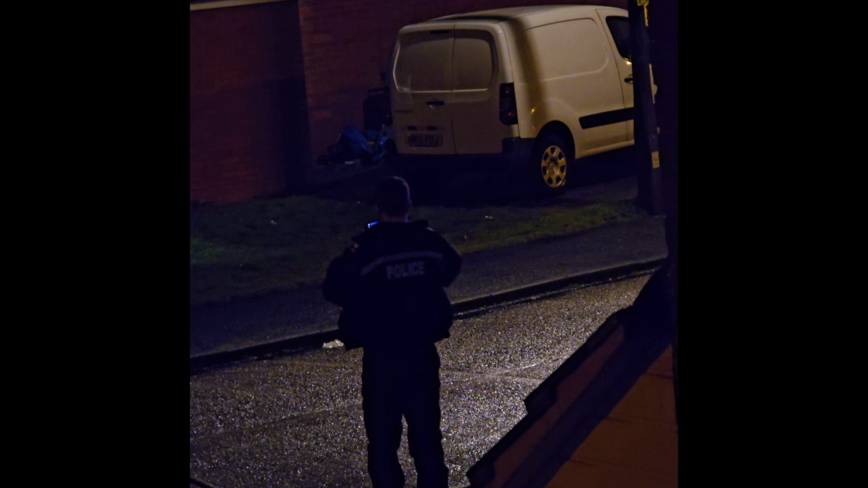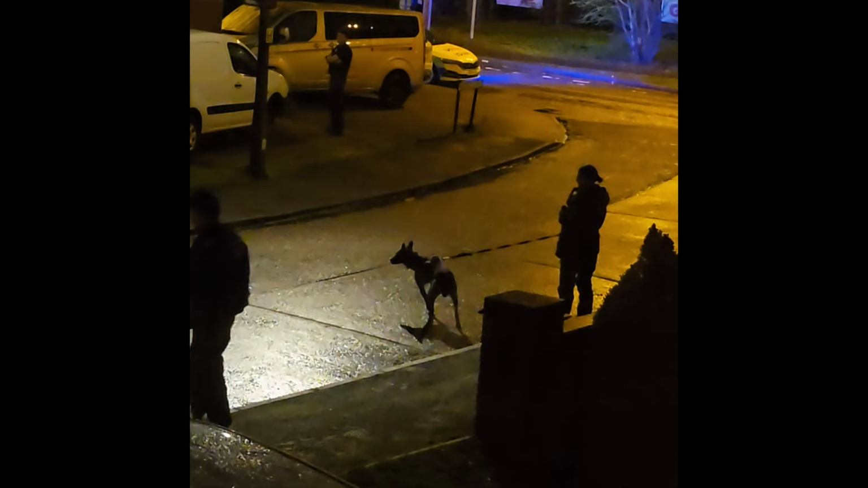So where you can clearly see maybe in this footage that it isn't a police officer, me just looking out of a window, I couldn't really tell what was going on. So I was really confused, and I was like, what the bloody hell's going on here? Obviously, I'm looking out the front here. You can see the police dogs. This isn't even the amount of police that turned up. There was even more. So I was like, what the hell is going on?